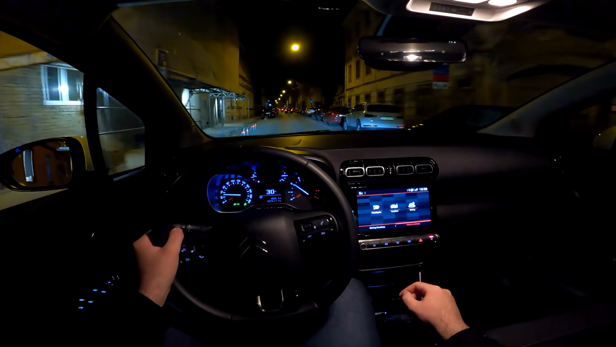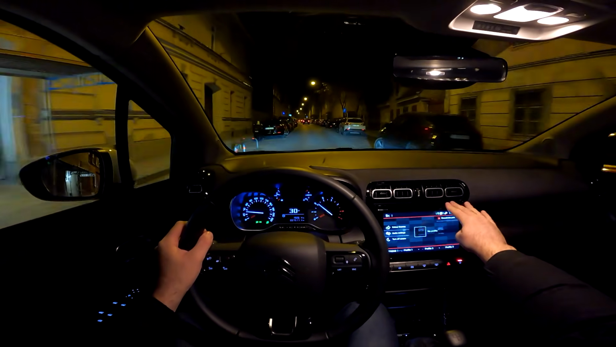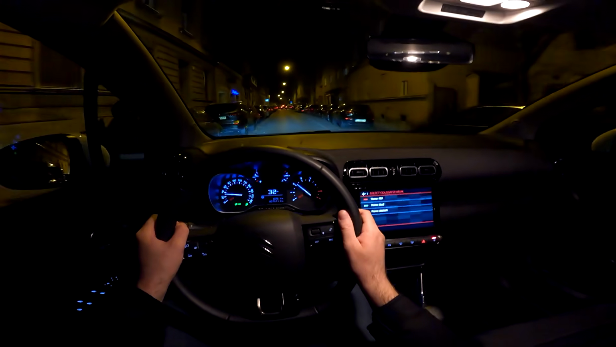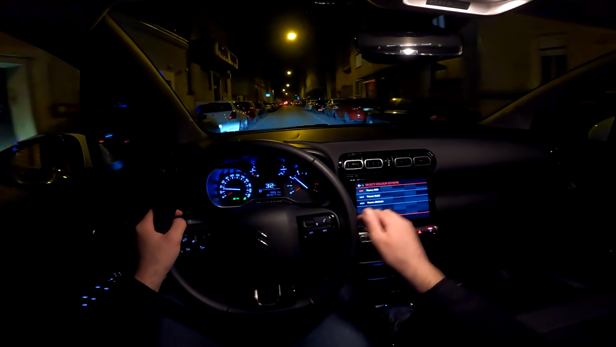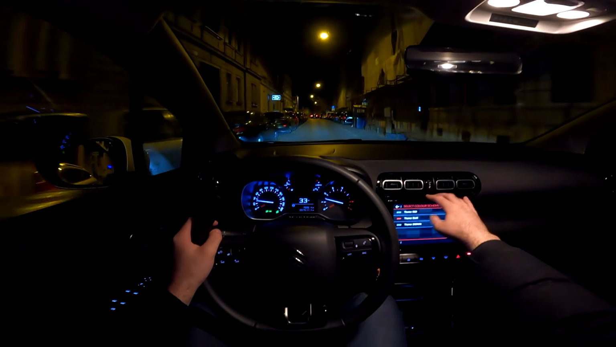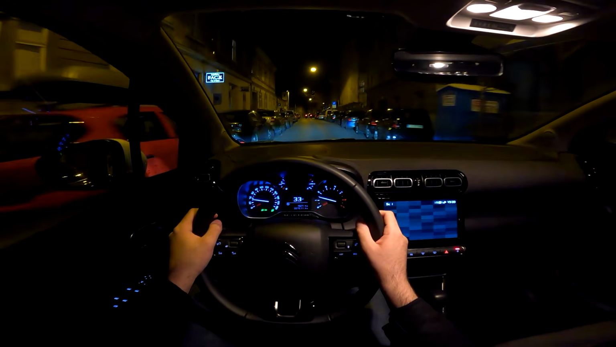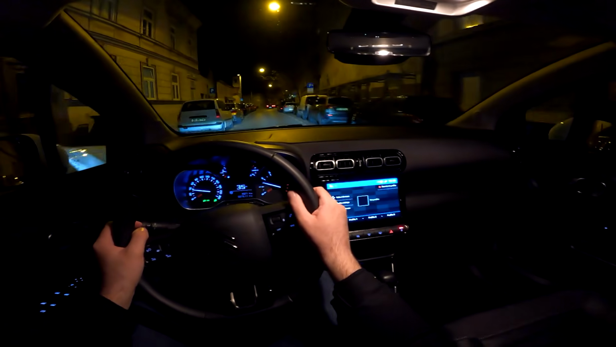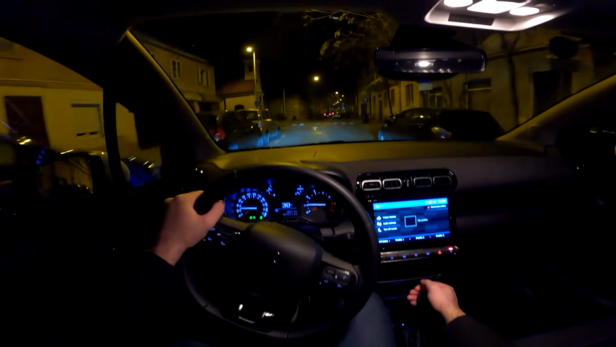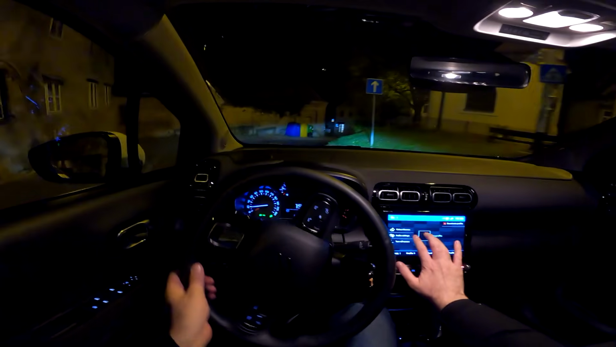This infotainment system also has the option of color themes, so there are 3 themes available. This one is actually my favorite, so the red theme, but you can also choose the blue theme, so I will do that. And now we have bluish style of most of the things here.